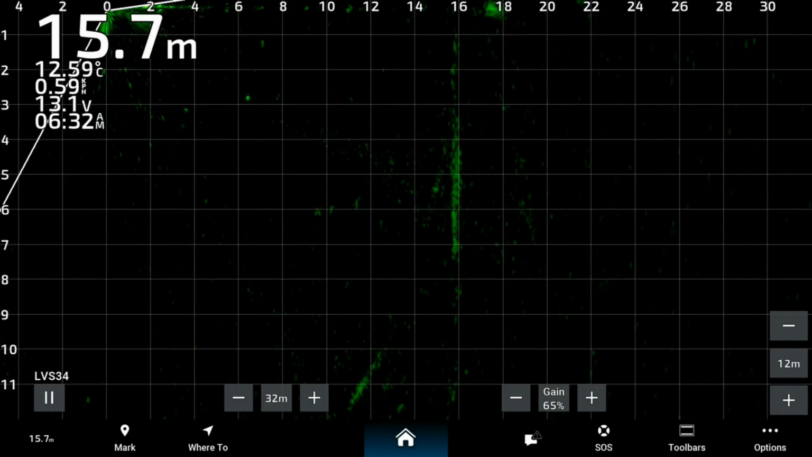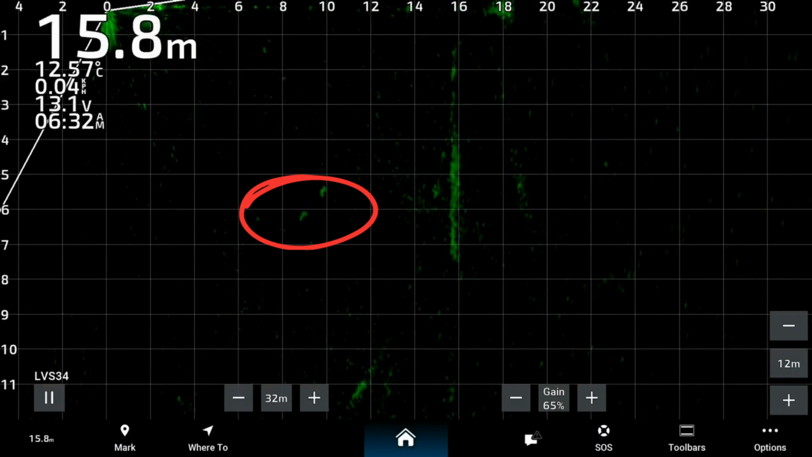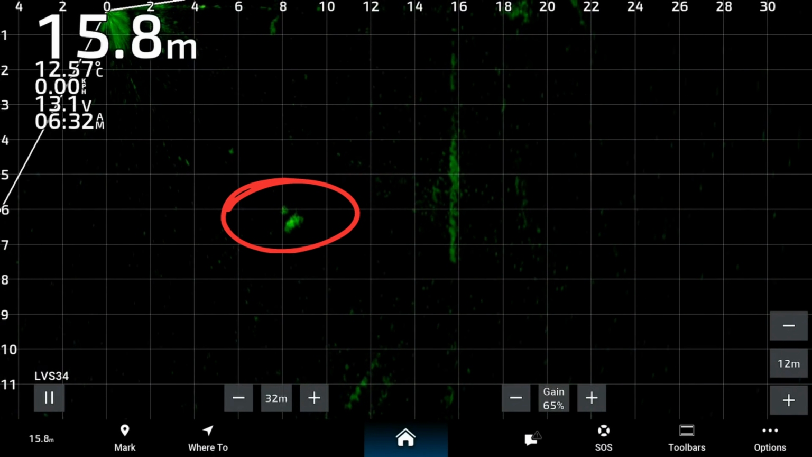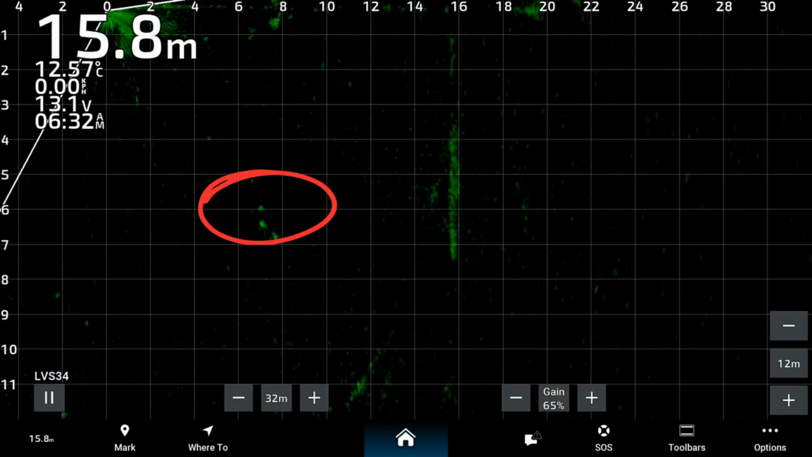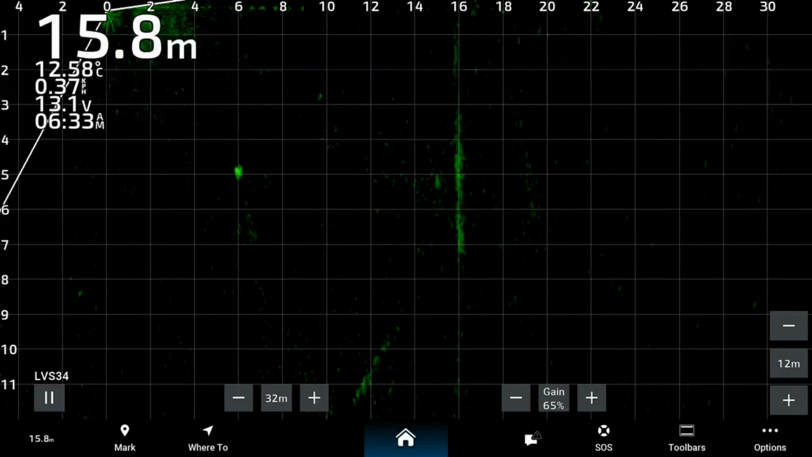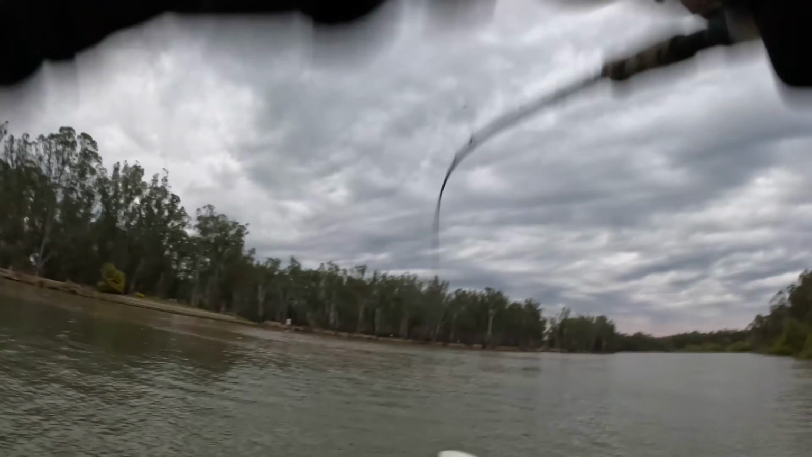So on this cast, I literally had to sink it right down on him and just kind of jig it over top of his head, and you'll see it sparks a little bit of aggression out of him. So I just continue to pull it away then, and he just follows it up and eats it. As you can see, he's coming now. Bang, fish on. Got him. Got him.